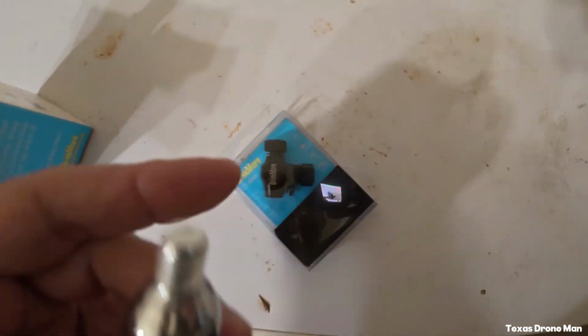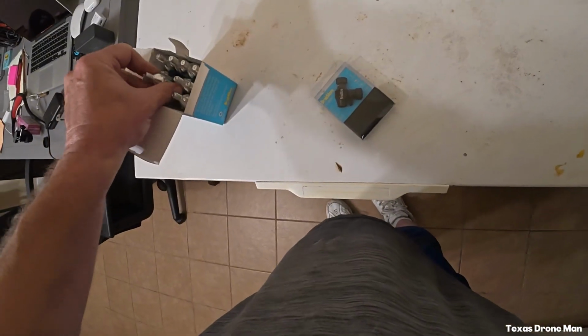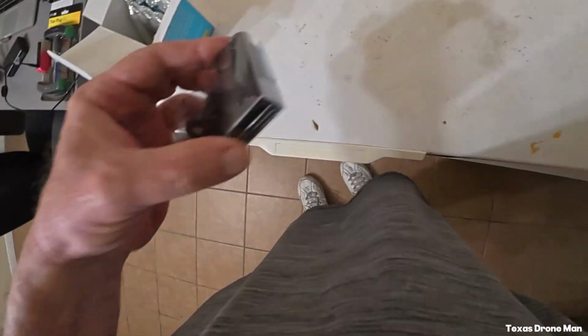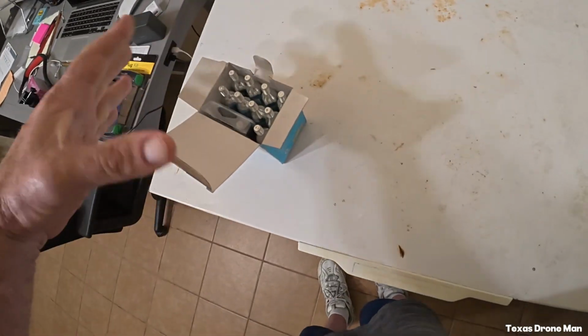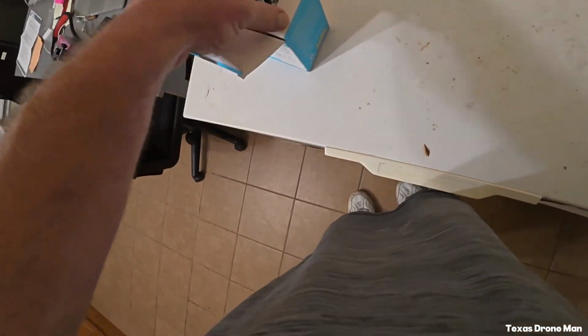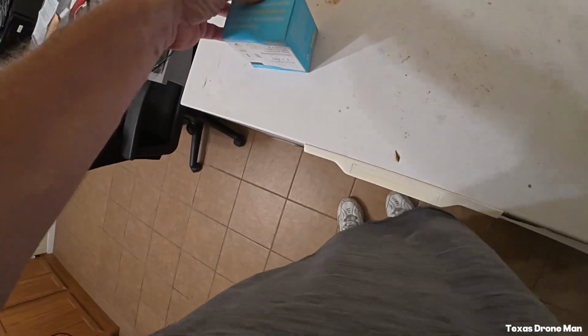Then all you do is crack it. That puts a hole in the top of this, and then it will shoot all of the air out of that canister into your tire. Very cool, everything's confined together. I can just throw that in under the seat or whatever. Or I think what I'm gonna do, I'm gonna find me maybe an old camera case or something.